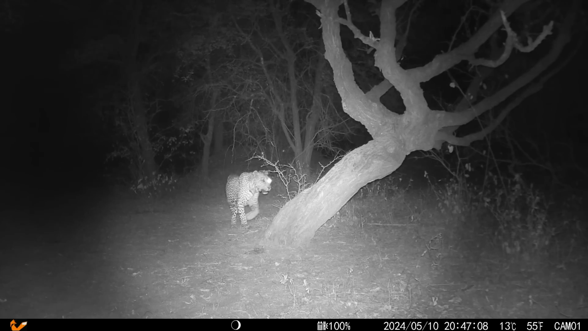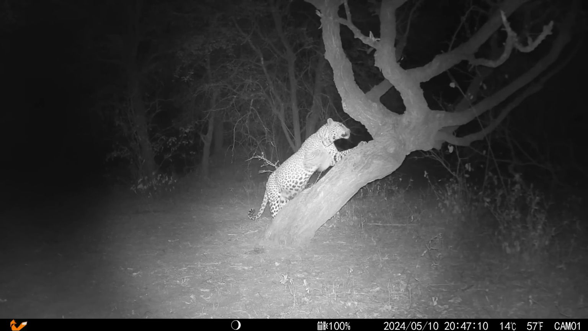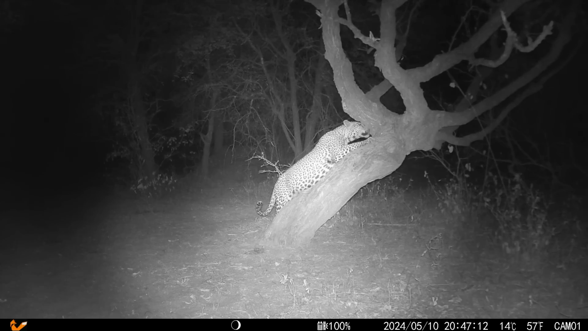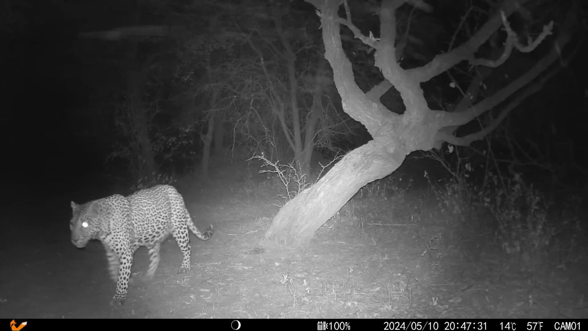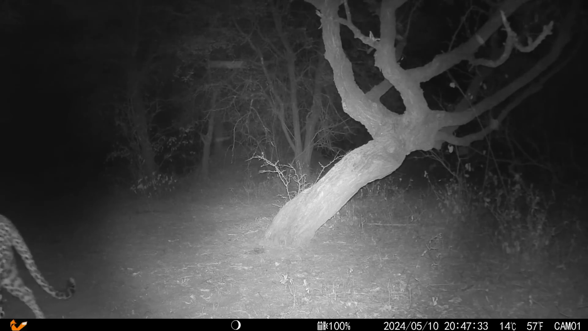On the 10th of May, an old one-eyed female known as Kulua used the tree to sharpen her claws. Just look how beautiful she posed, and if I'm not mistaken, that belly of hers looked like it might have cubbies inside. When I first saw this clip, I thought that it couldn't get any better, but I was wrong.